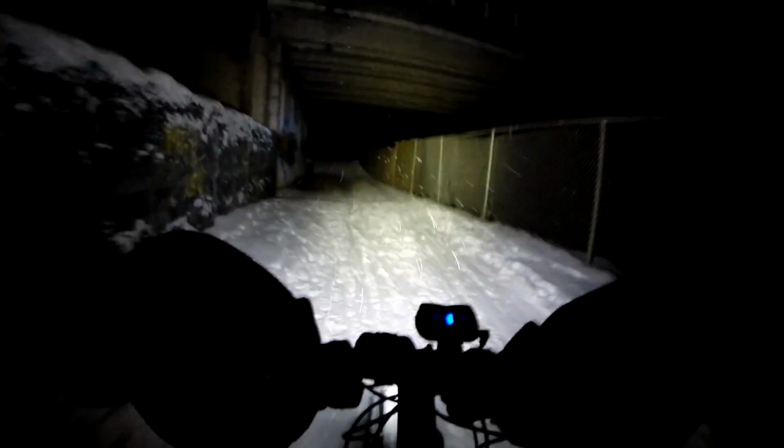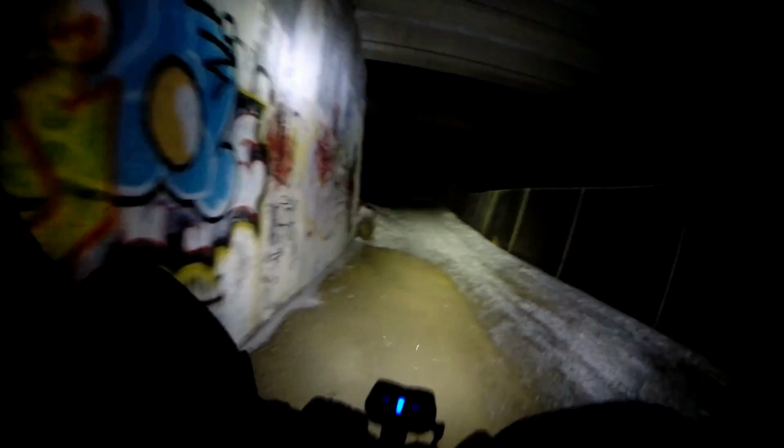Once we get to the top of this little knoll here, actually we'll do it right here. We're gonna lower tire pressure a little.